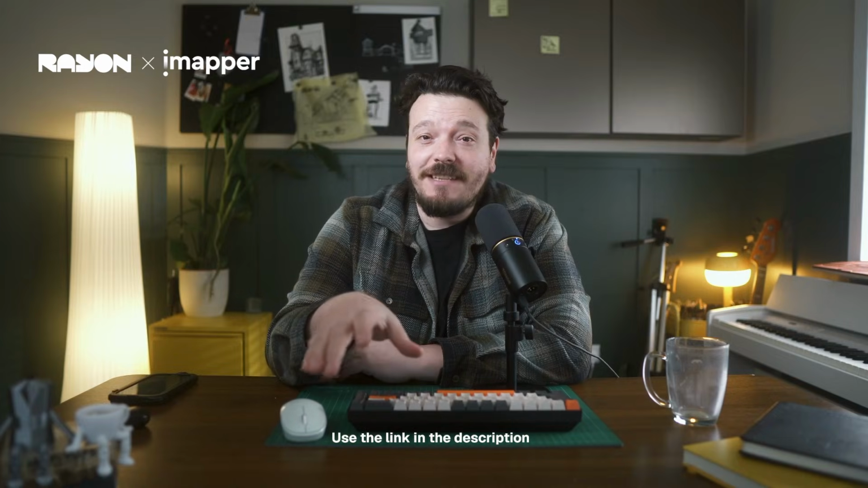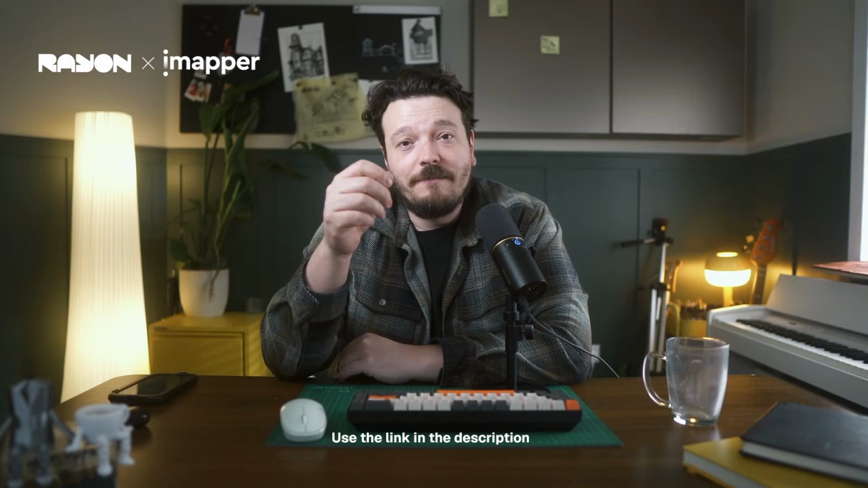First, we'll see how to capture a space with iMapper's fast and precise laser scanning workflow. Then, we'll export the scan as a DXF and transform it inside of Rayon into a clean, styled, presentation-ready drawing set, all just in a few steps. So let's get started.